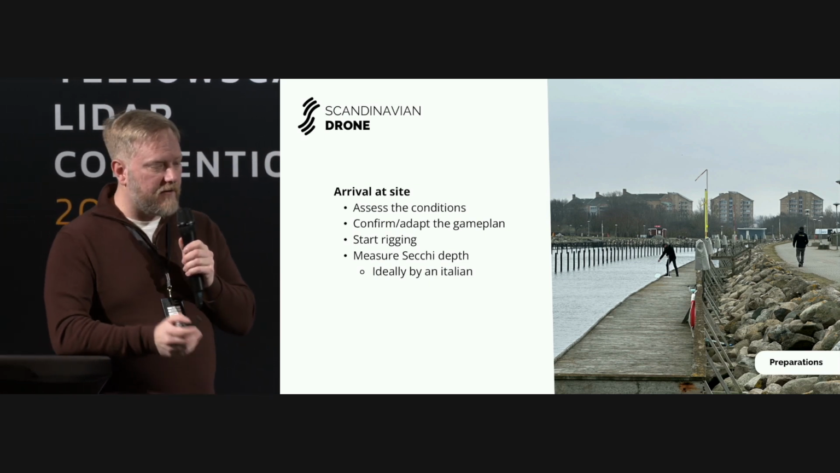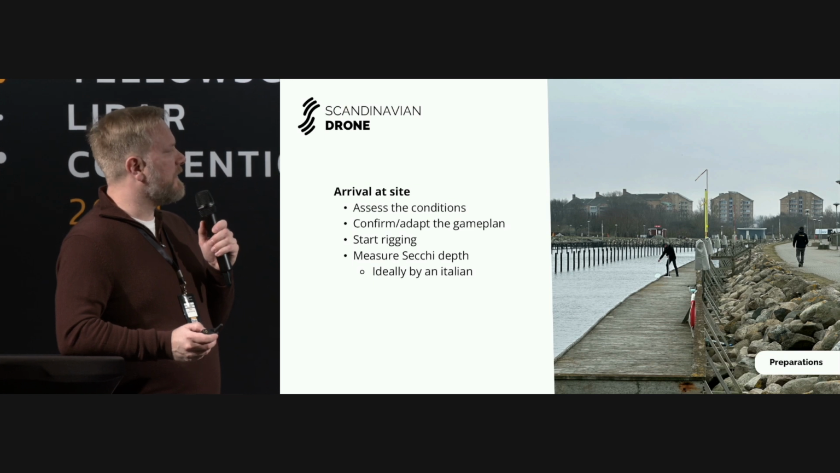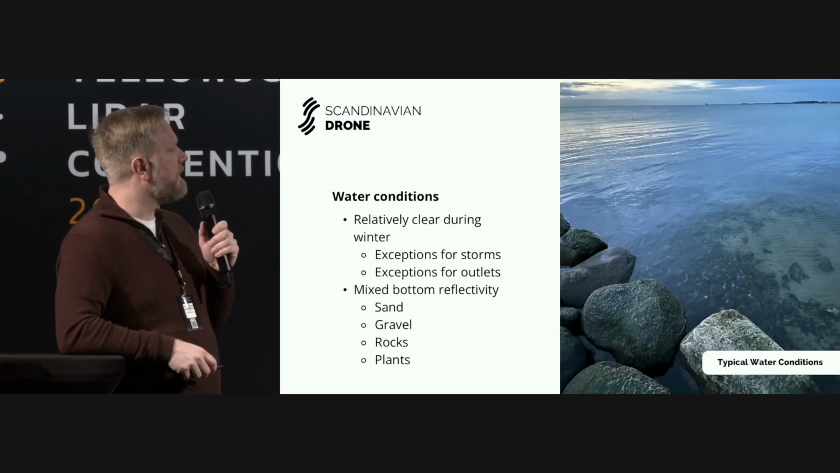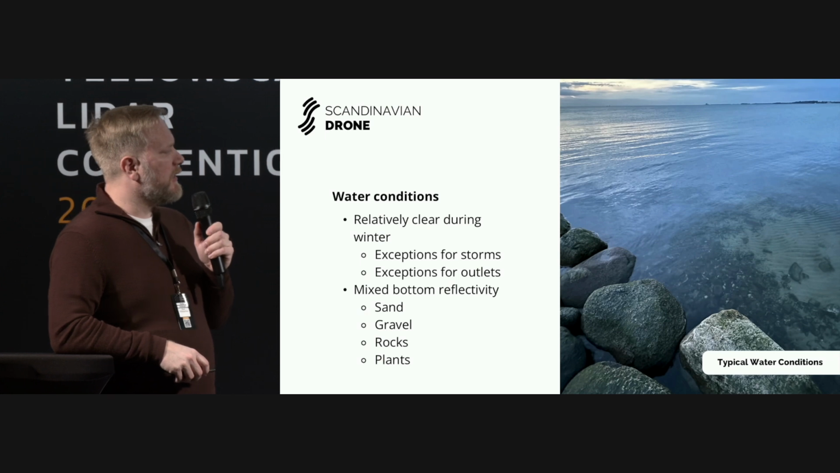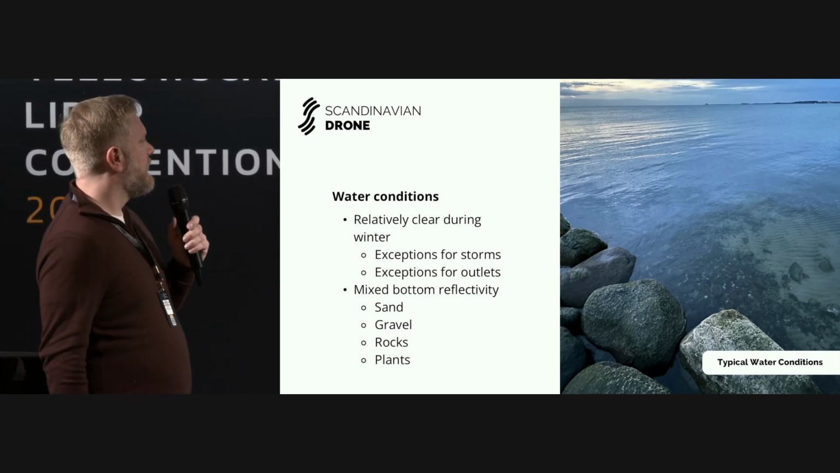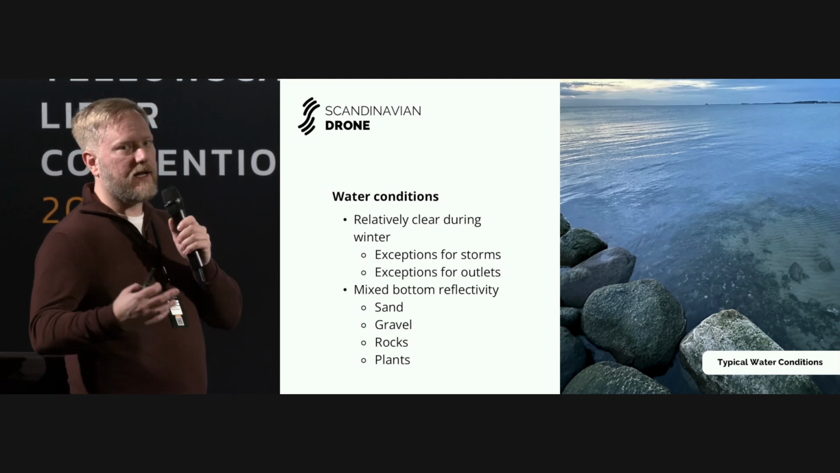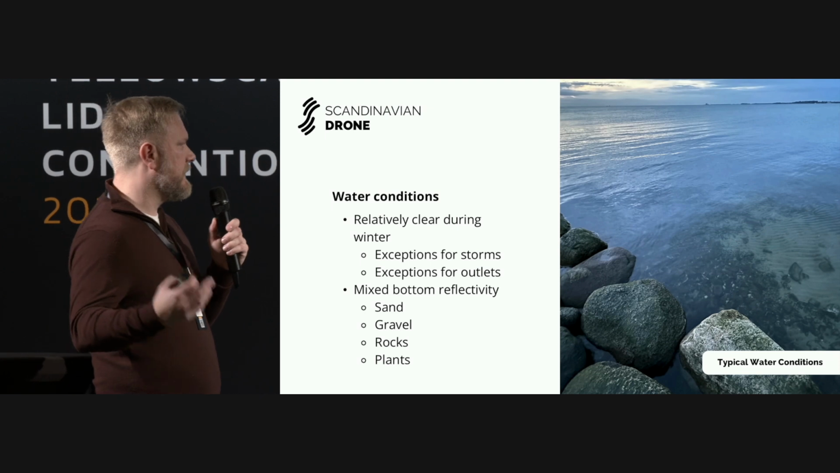So everything went well, as I mentioned. We did quite a few flights, and ideally, if we look at the water conditions, this would be ideal. I don't know how well you can see it, but during wintertime, it's relatively clear water, actually.